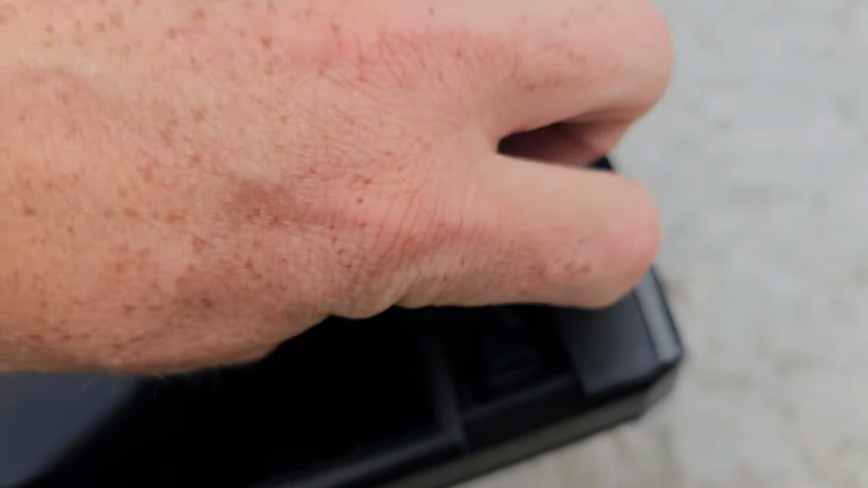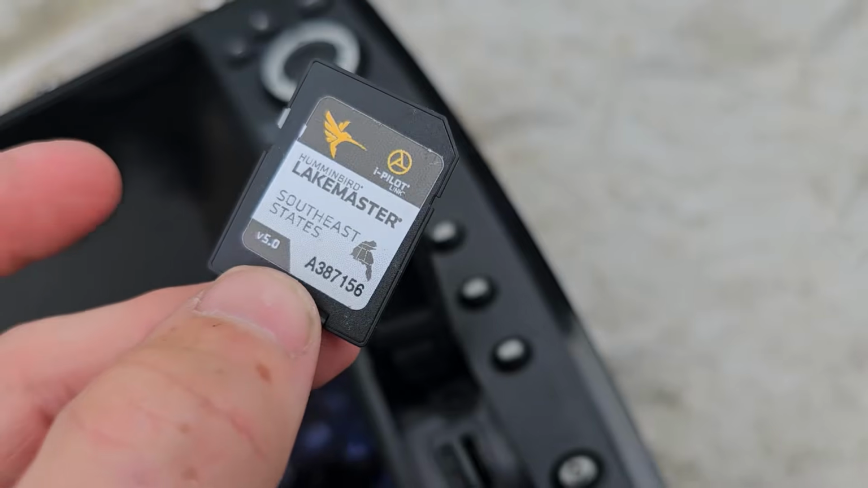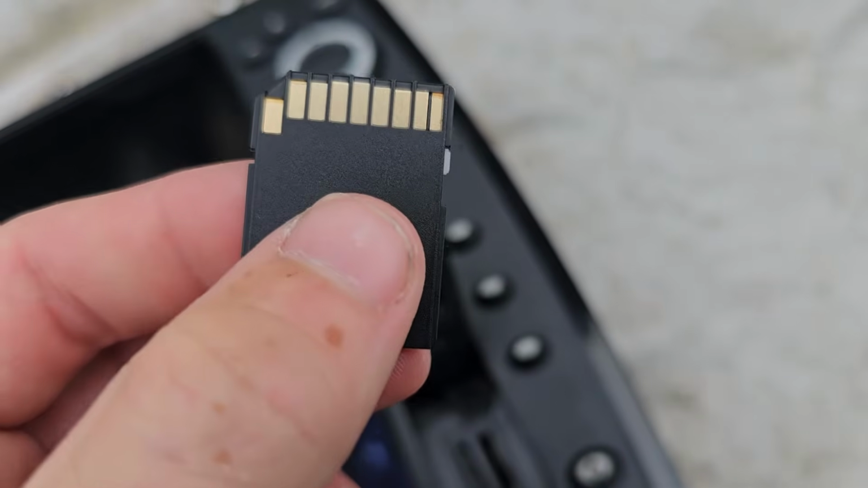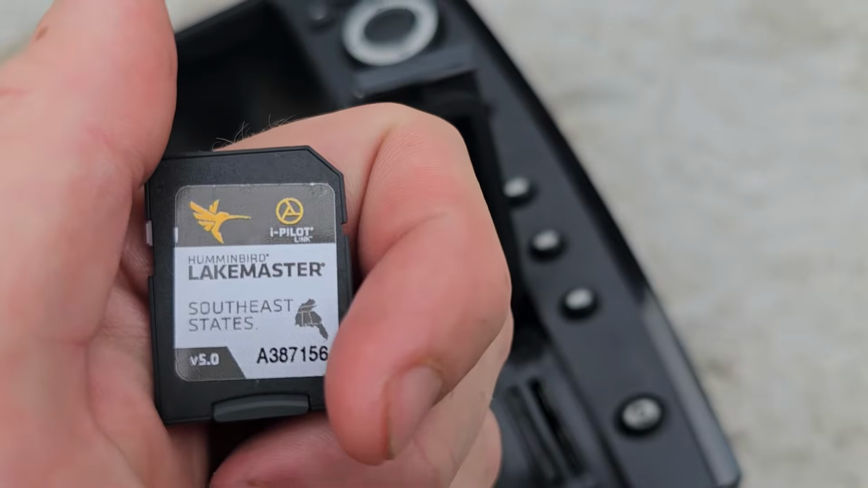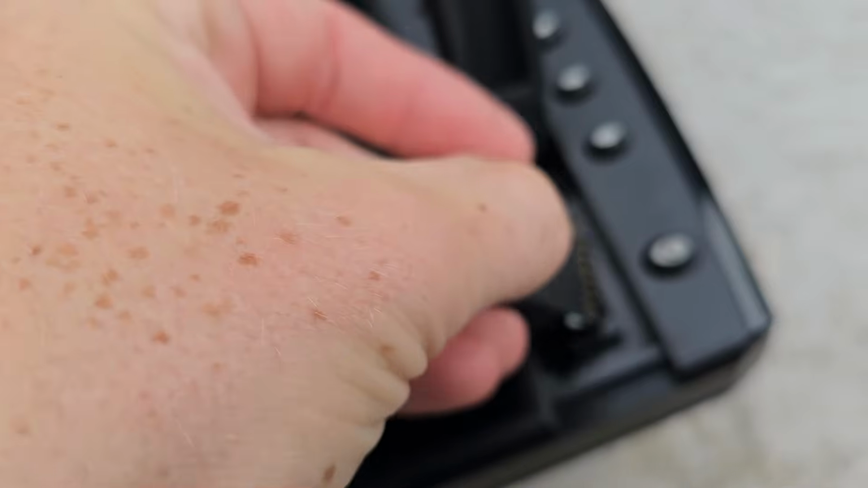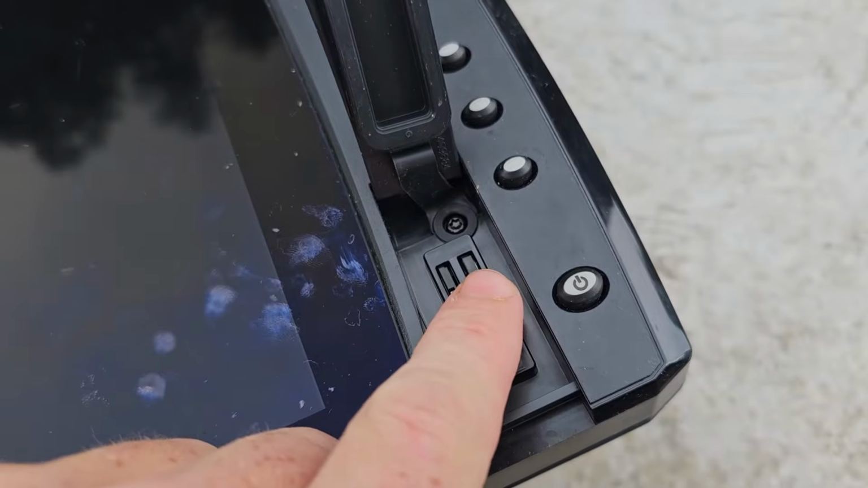Number 2 is the Humminbird LakeMaster chip. This is awesome. They've been out here and scanned a bunch of these lakes, and it helps you have some topography graphs to go by before you go out there and start scanning and trying to find the cover on the structure itself. So worth the money. You can put it in just about all the units, and you can buy it for your specific region. They just plug in right there.